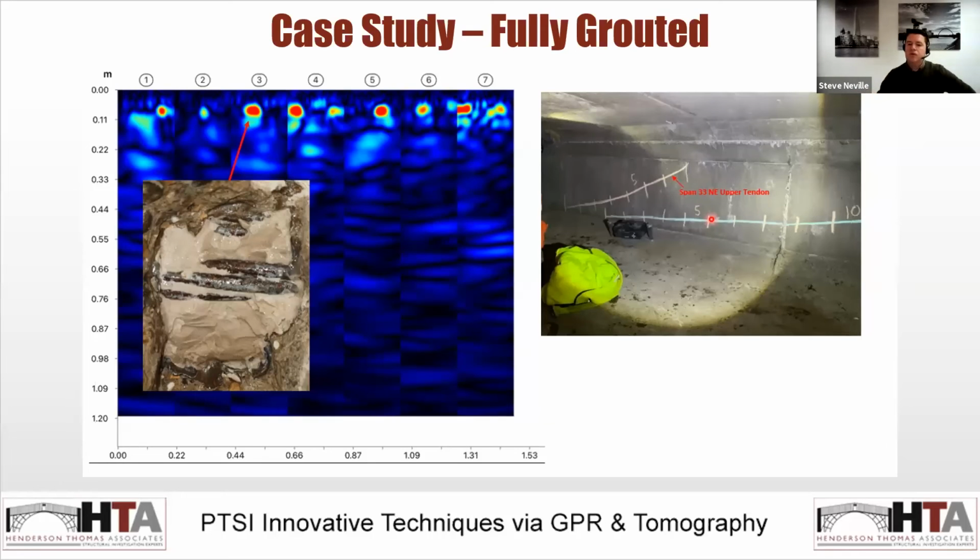It gives us more confidence in what we're actually finding. I would never just go off of raw scan data. So this is the first scenario here. You can see I've upped the gain a bit, so we're actually picking up the tendon quite clearly. Nothing's really jumping out. This was a typical scan on this structure.